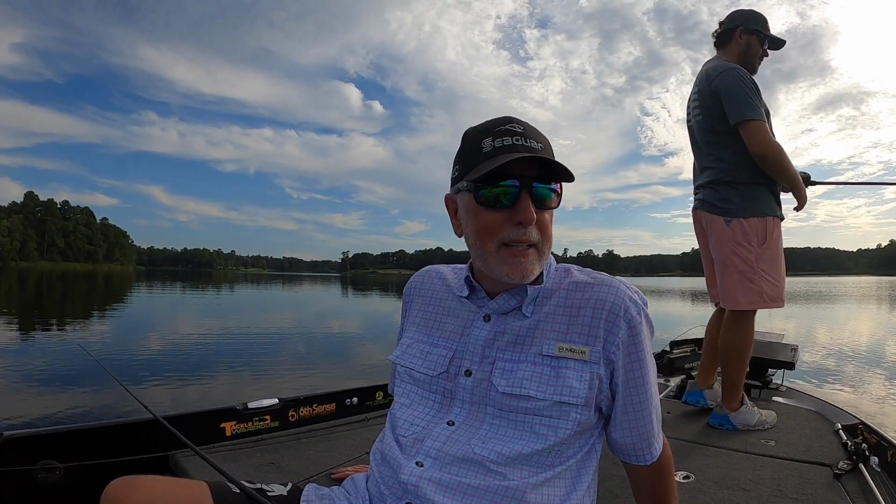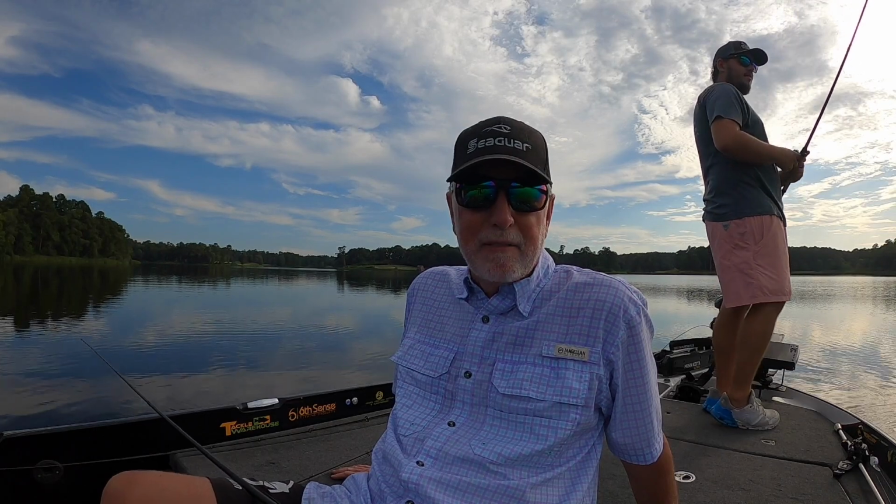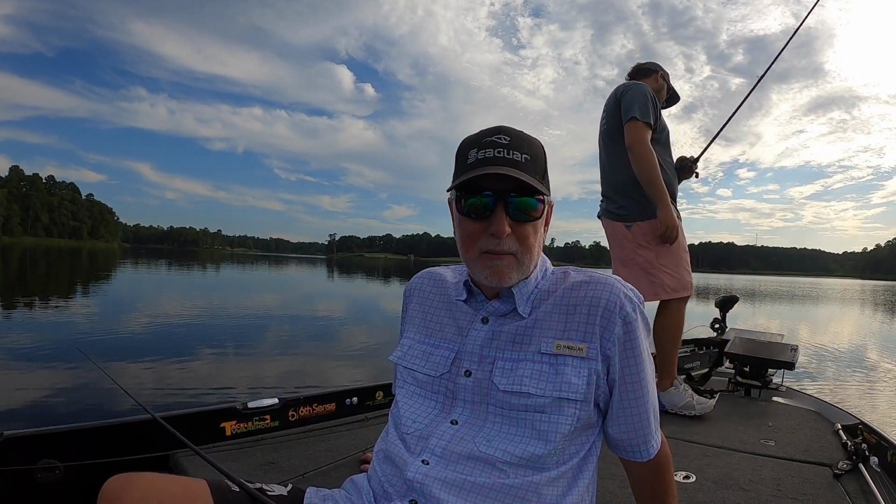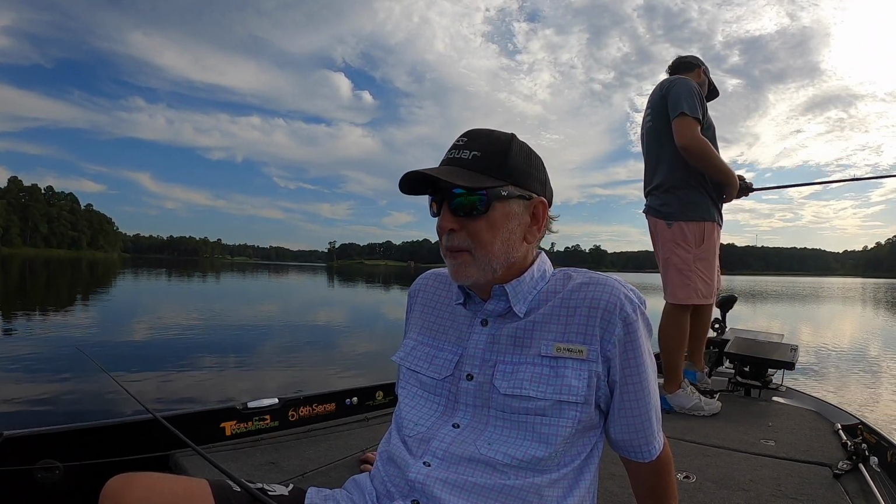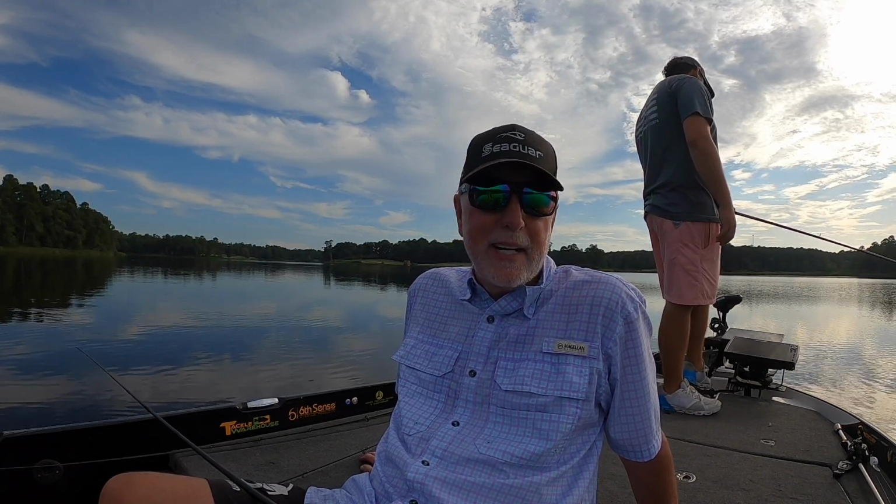Well, we had a nice time out here this afternoon on this pretty little lake. We didn't catch a lot of fish. I will say that transducer, I can tell the difference. It really gives tremendous target separation. We've got some video you guys saw throughout the show of what we're looking at.